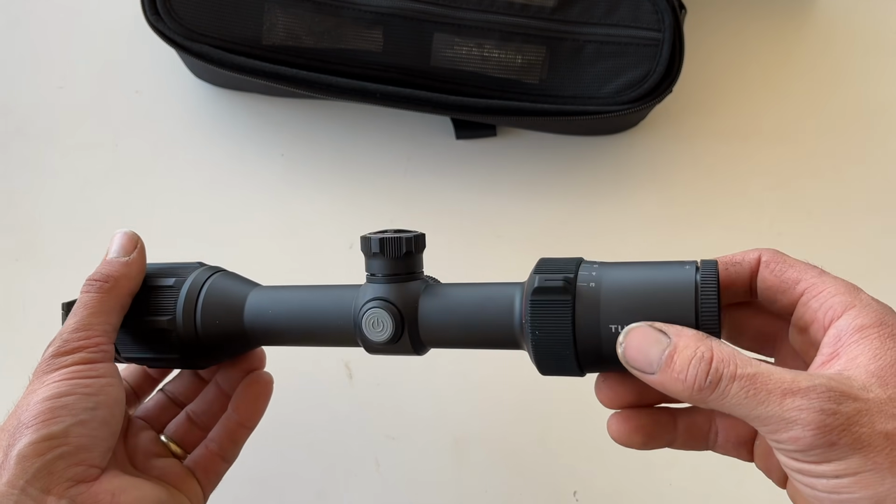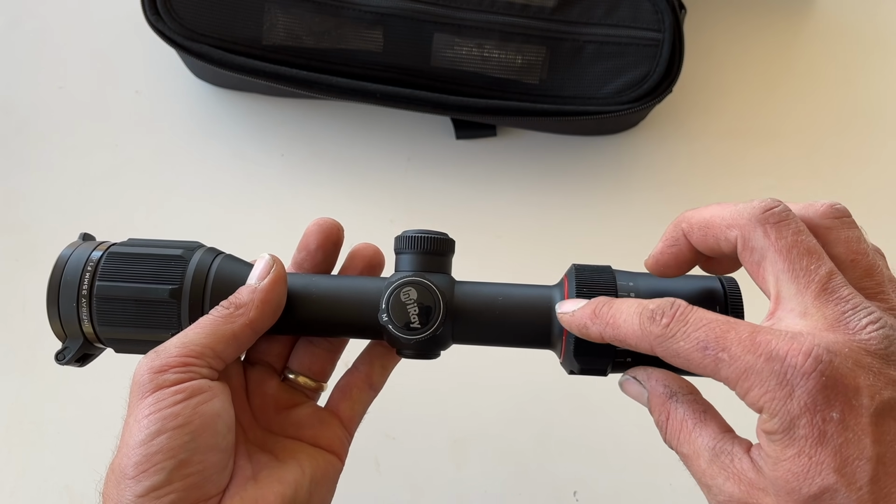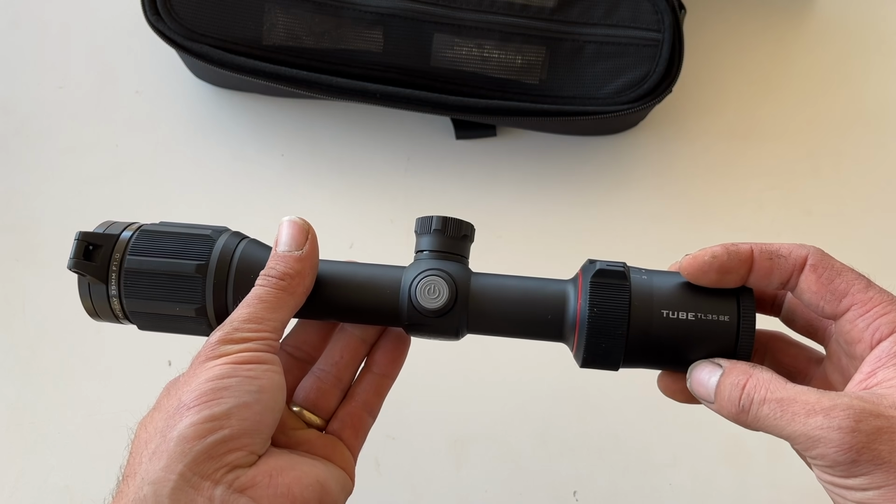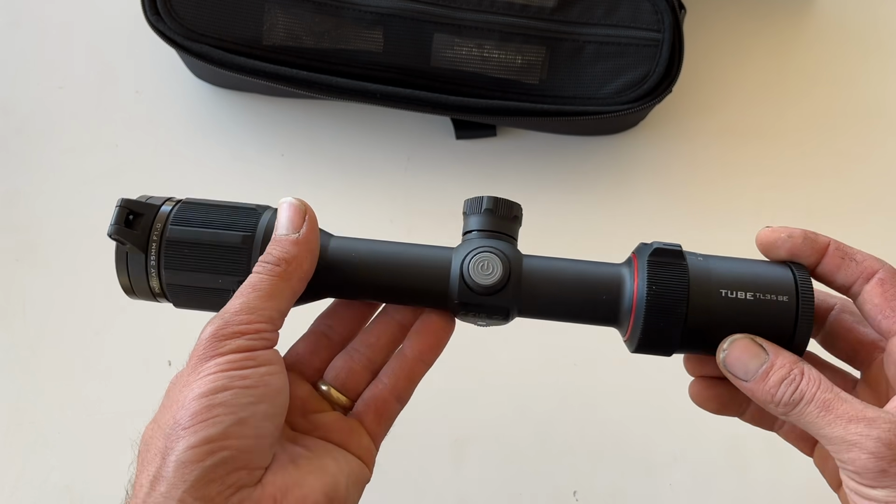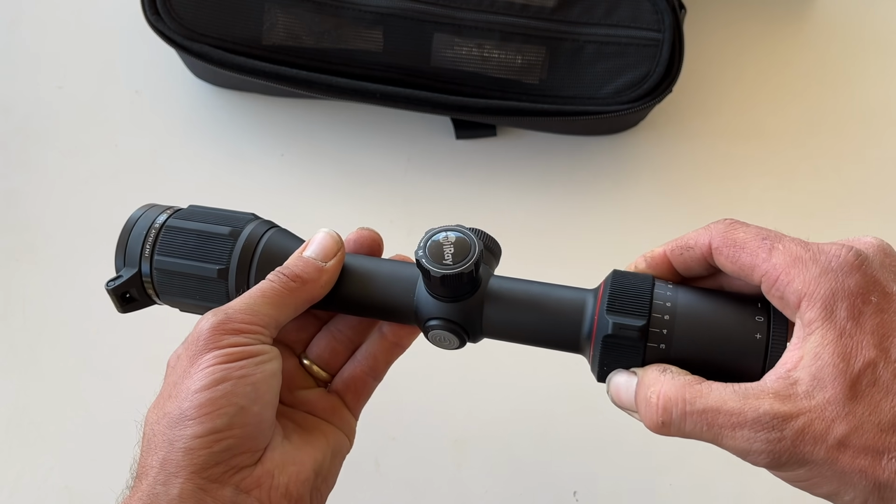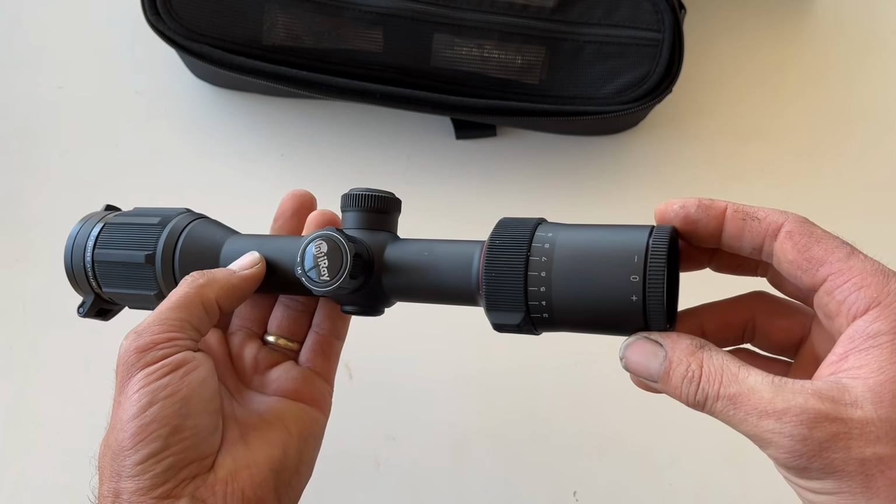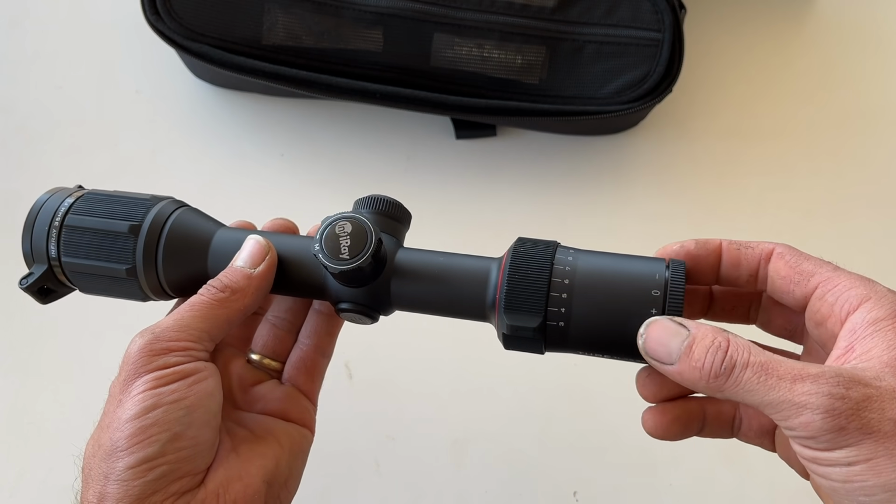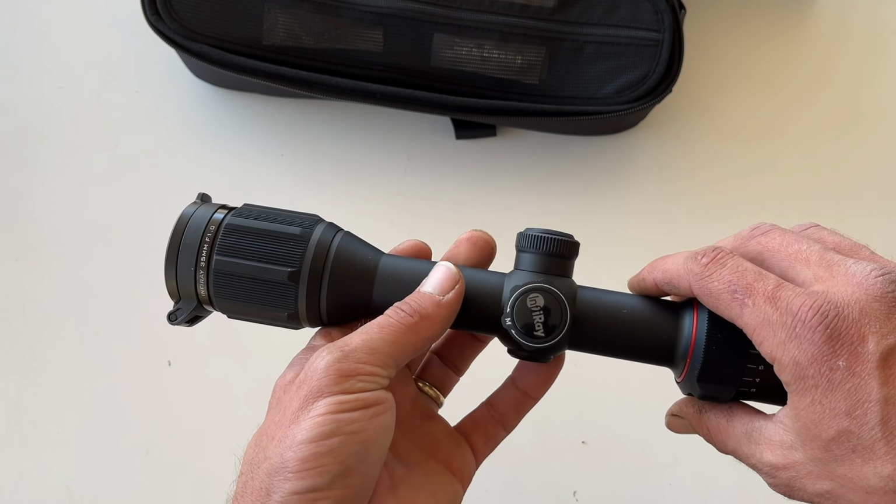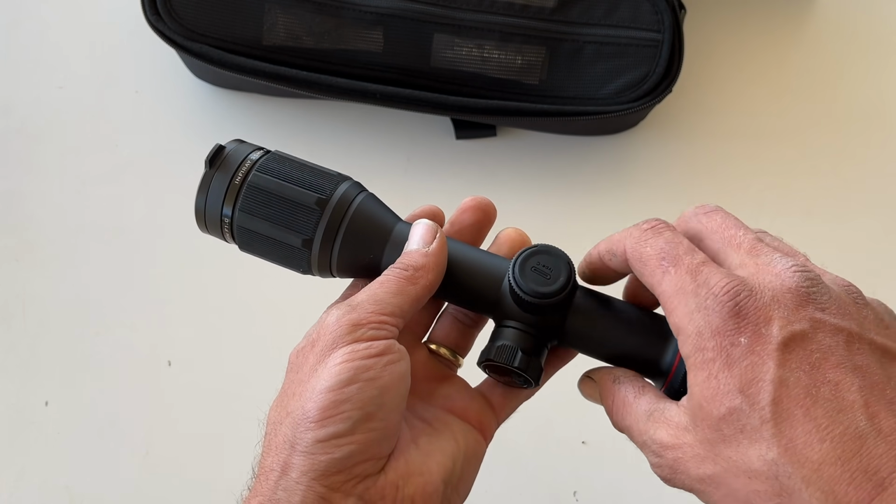So here we go. This one is not the same as the TH50 and that series. I think the SE series are a bit more simplified. Your zoom is in this ring here, which is quite firm, and you use your diopter adjustment on there. You've got your power button on the side here, and your scroll wheel and select button there.